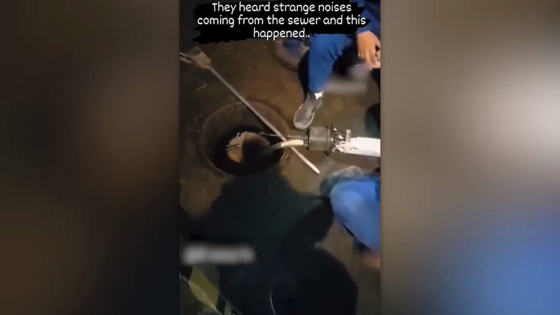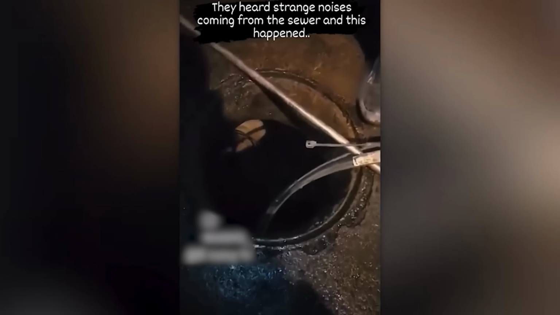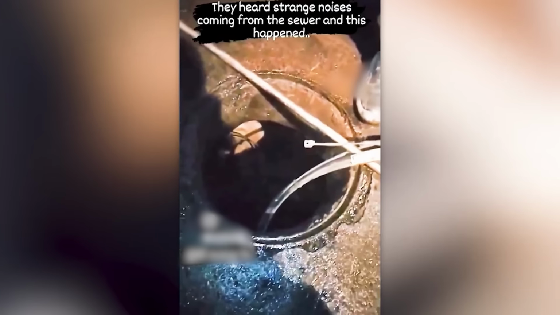As they work, one of the workers, recording the scene, moves closer to the sewer hole to get a better look. Suddenly, a weird and creepy head pops out for just a moment before disappearing. This really spooks the workers, and they quickly step back, looking quite startled.